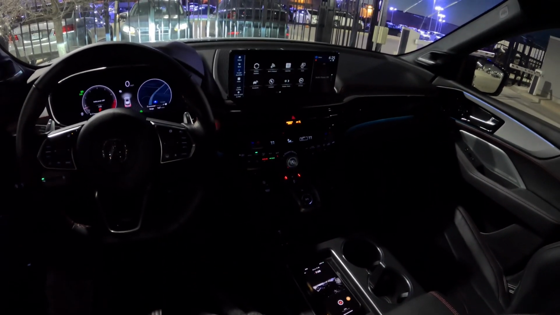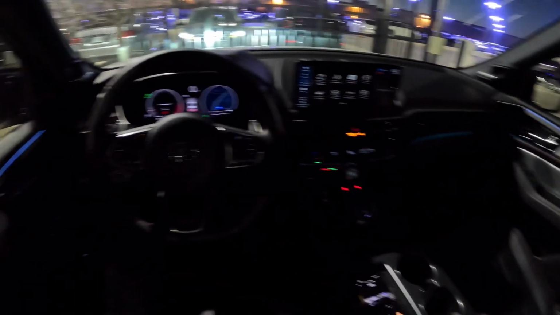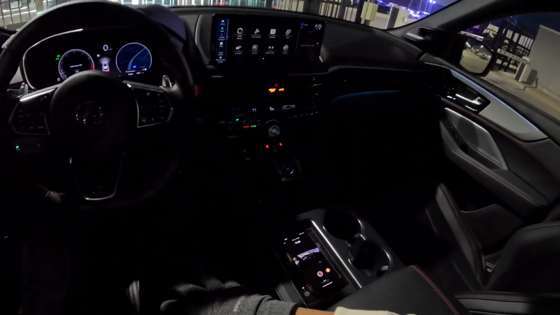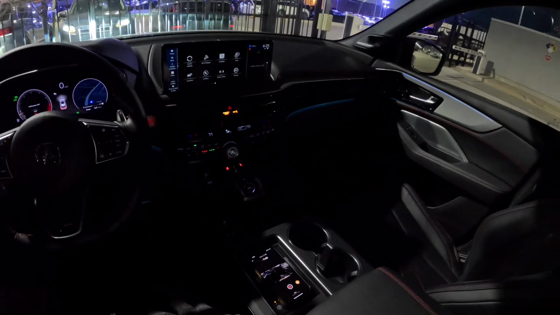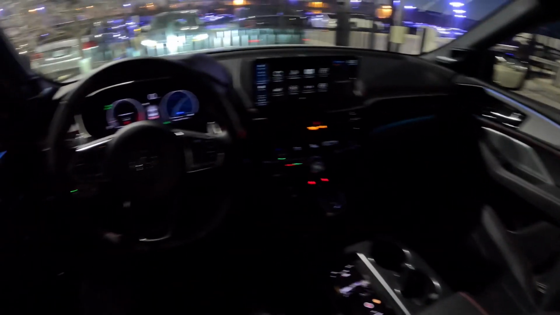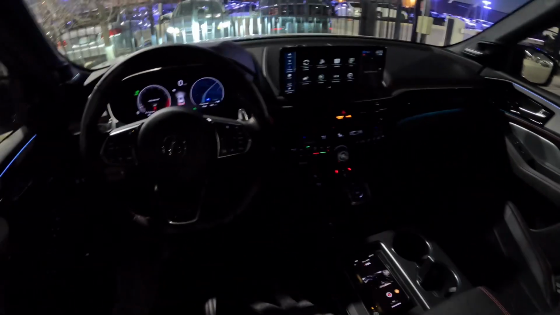Before 2025, only the Type S Advance gave you massage capability, and the A-Spec Advance didn't exist for the MDX, but 2025 offers that, which is nice, because you can get an Advance package which looks like an A-Spec, because a lot of people like this sporty look. But overall, a very nice vehicle.